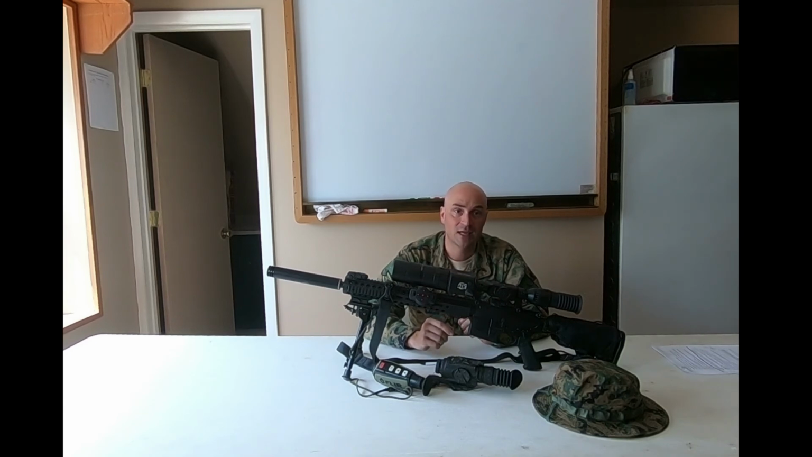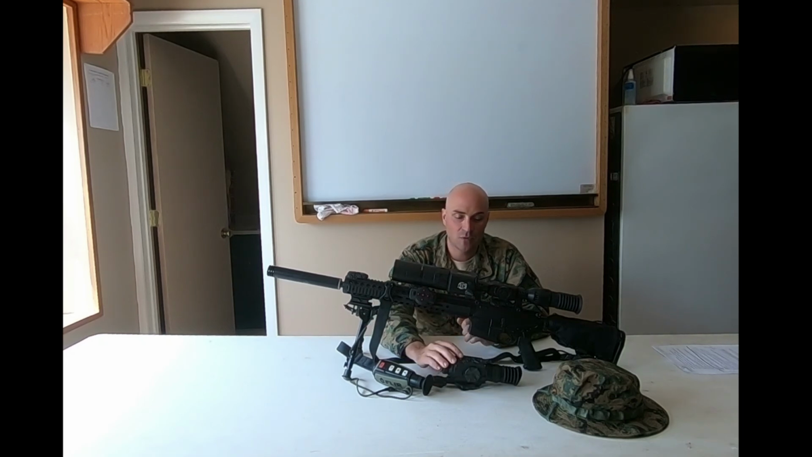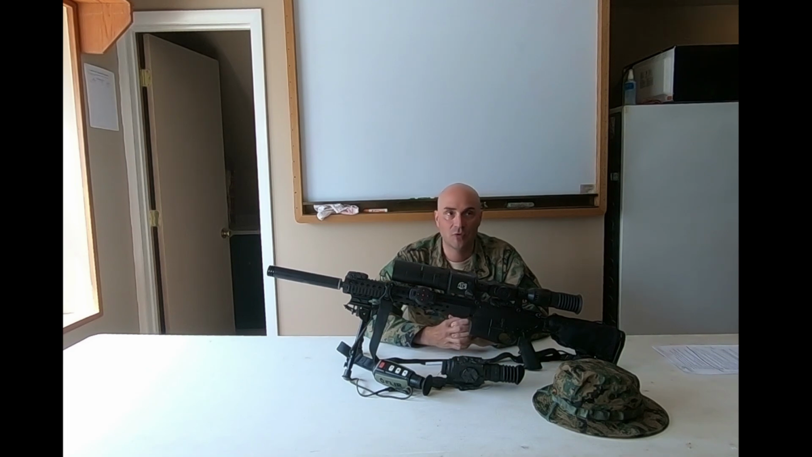Thermal can be used in day or night, but at night it tends to be one third more effective. These thermal scopes typically allow you to see through the brush three times more than you can with your naked eye on a typical setting.